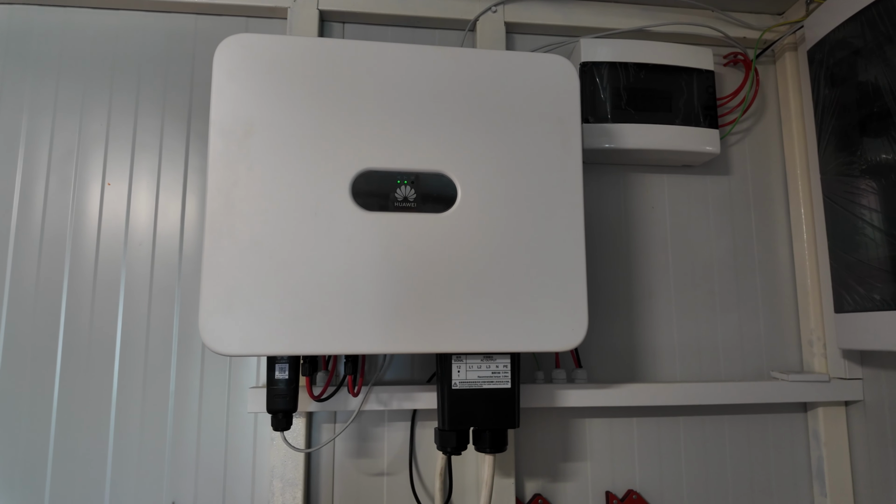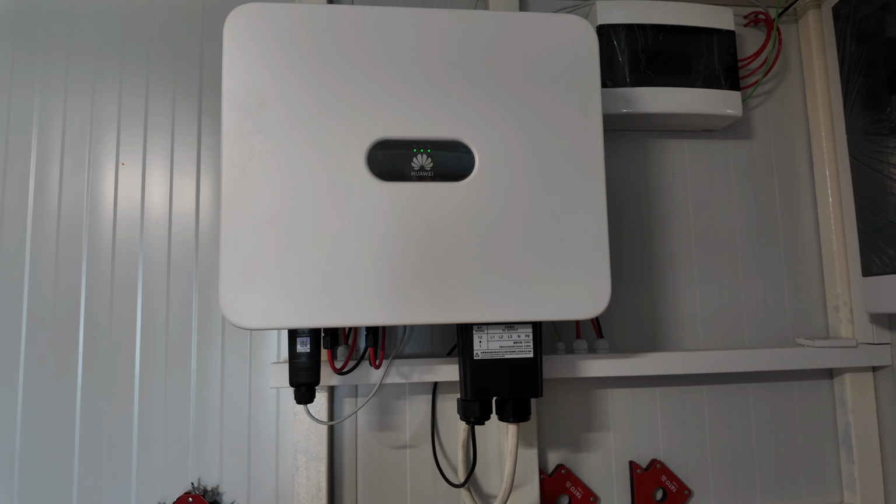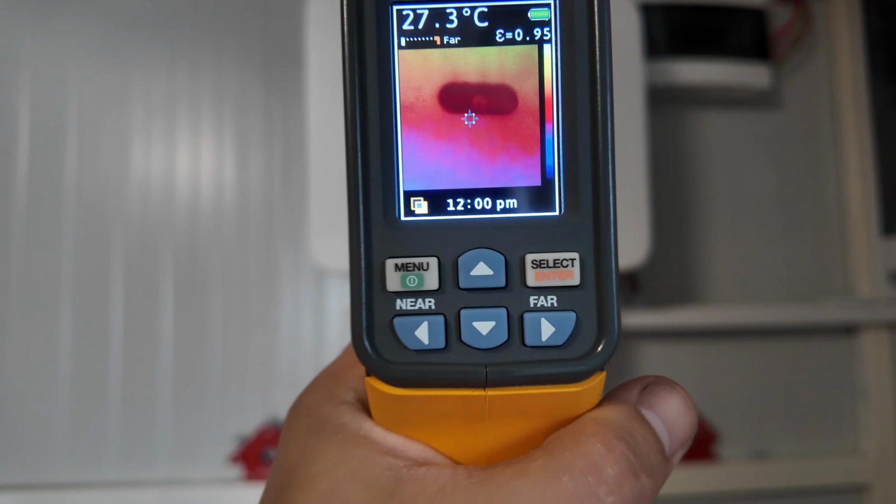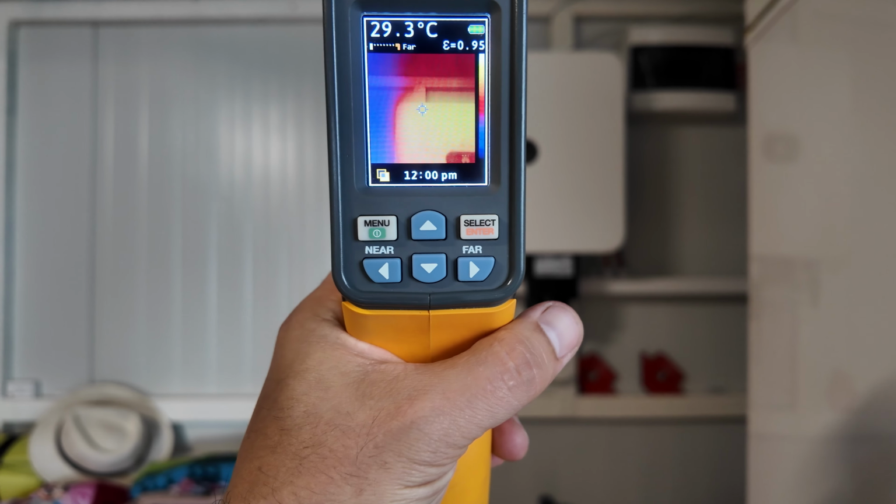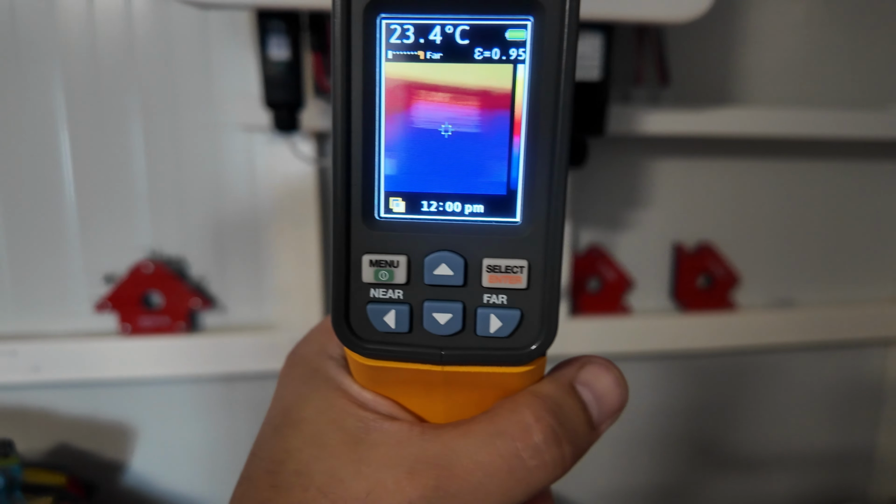So this is my photovoltaic system. This is my Huawei inverter. It's a 12 kilowatt power. As you see, we check the temperature of the inverter and we see it is under 30 degrees Celsius in all the areas. Here I also check the connections, the solar connection, the smart meter, the dongle.